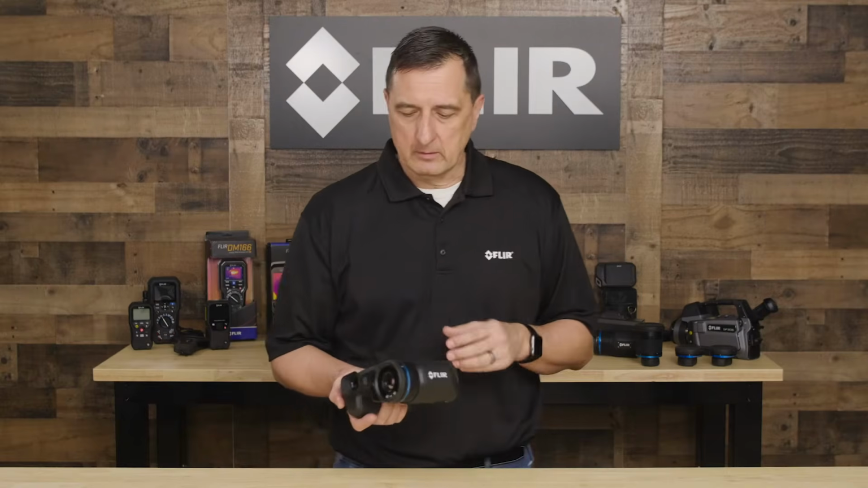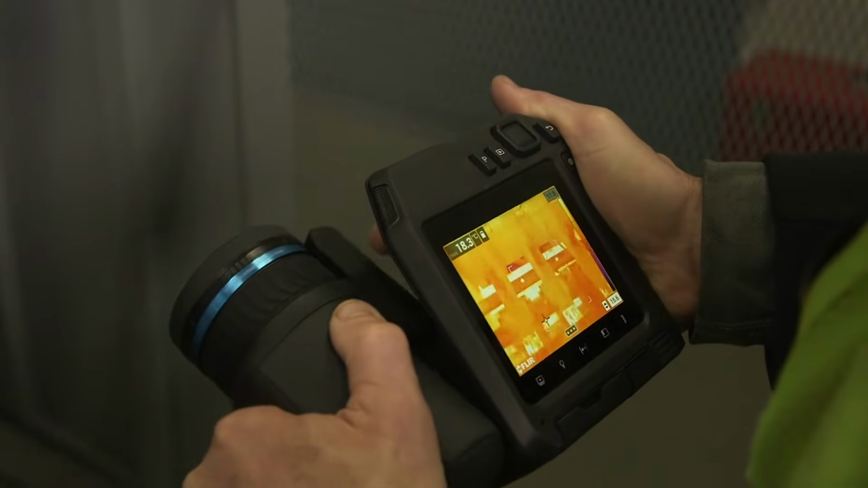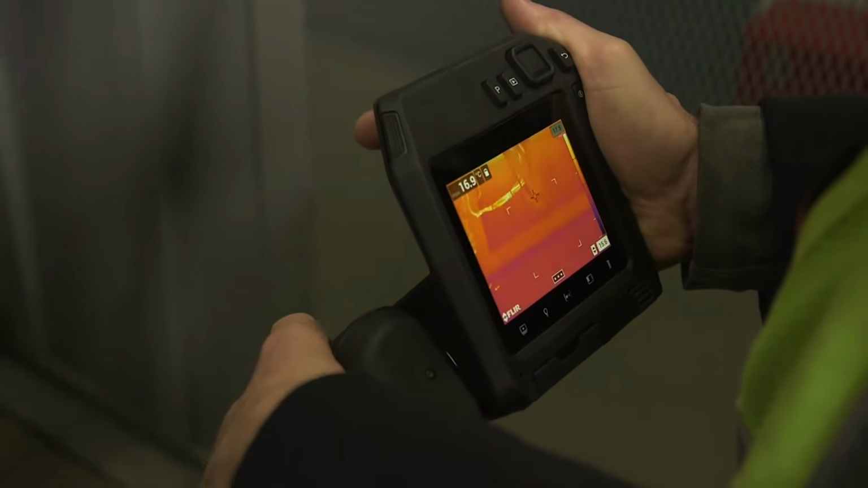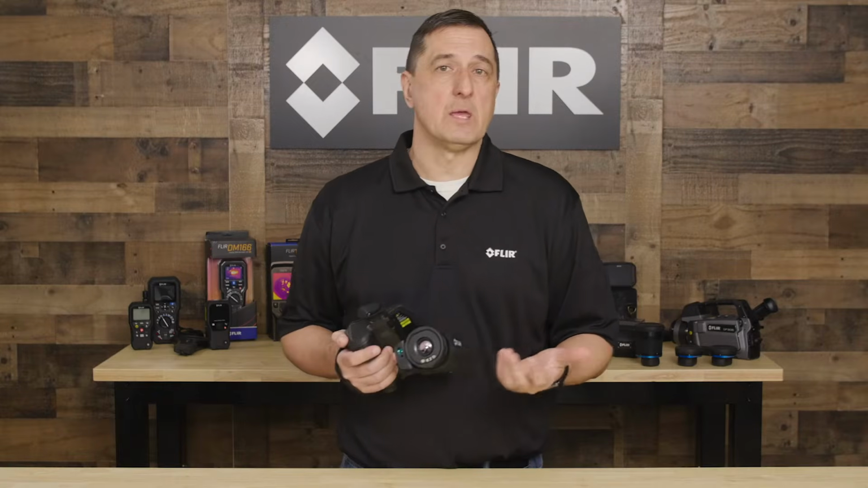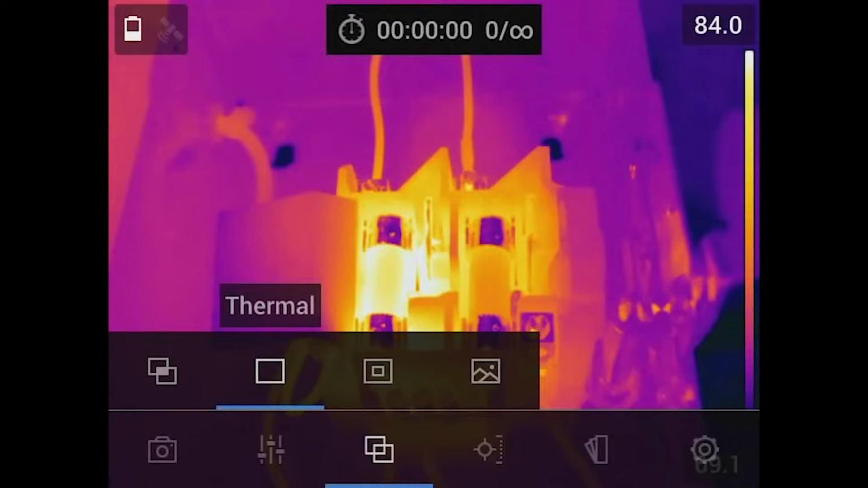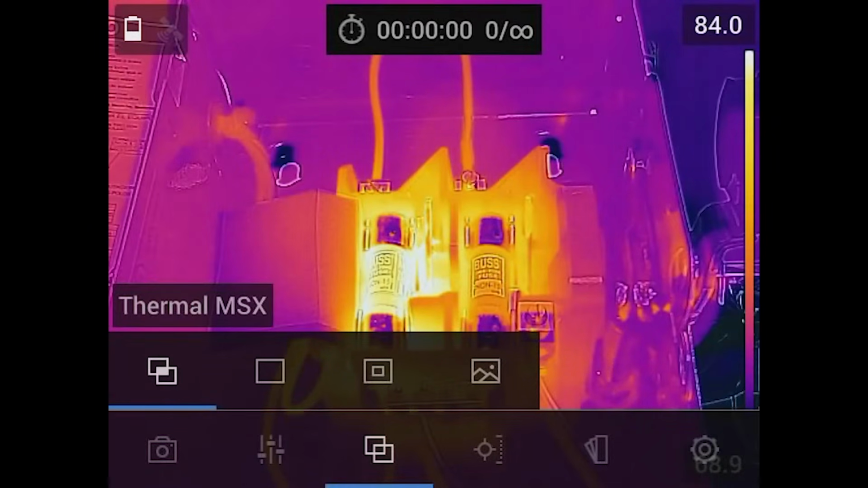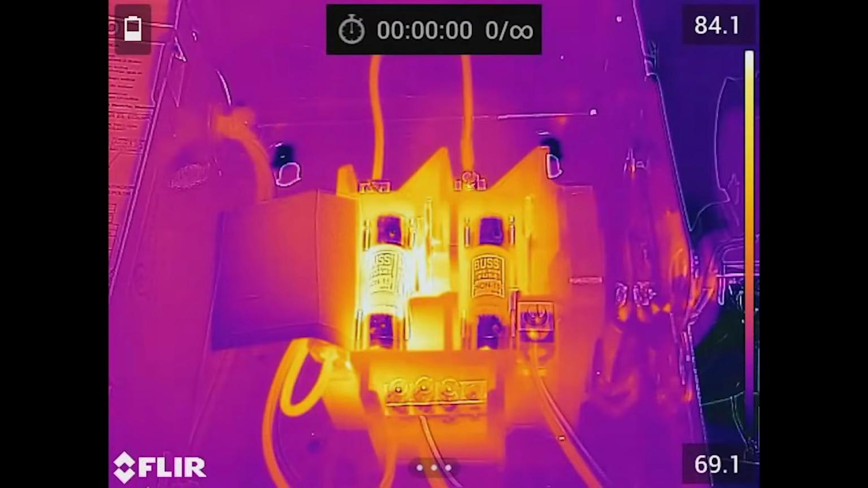Another nice feature built into the camera is a feature that we have patented called MSX. MSX is a unique way of enhancing the thermal imaging capabilities of our T-Series cameras. Built into every one of our T-Series cameras is a visible light camera. It's not like your typical fused image that you've probably seen on other systems. MSX gives us the ability to take that visible built-in camera image and apply it to the thermal. It really brings out the visible image details, kind of like when you want to see numbers, textures, structural features. We emboss that information right onto the thermal.